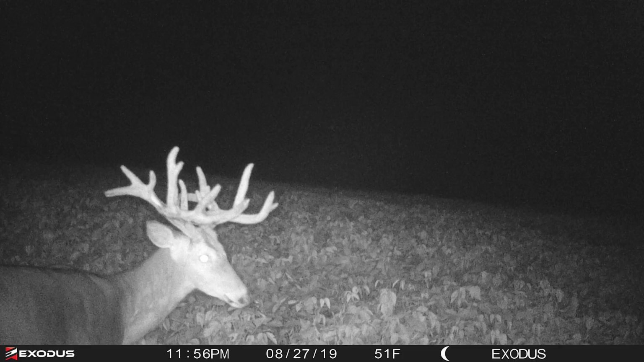So just a quick scout, but so cool to get that giant buck on camera. Really hoping that some of these other cameras that I check might have him on it, or maybe come back in a couple weeks, check some of the cameras that are deeper back, figure out where that buck's living, and maybe get an opportunity at him this fall.